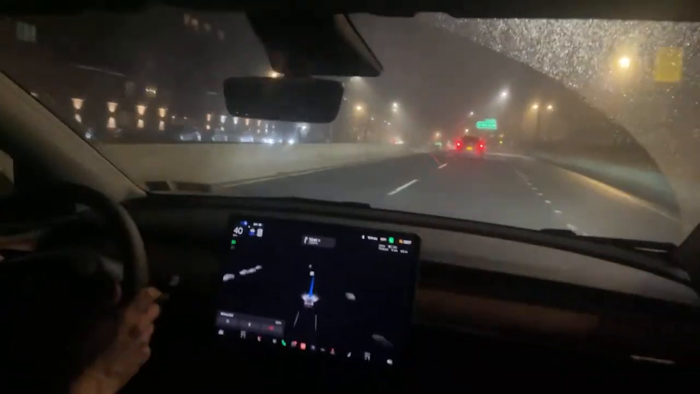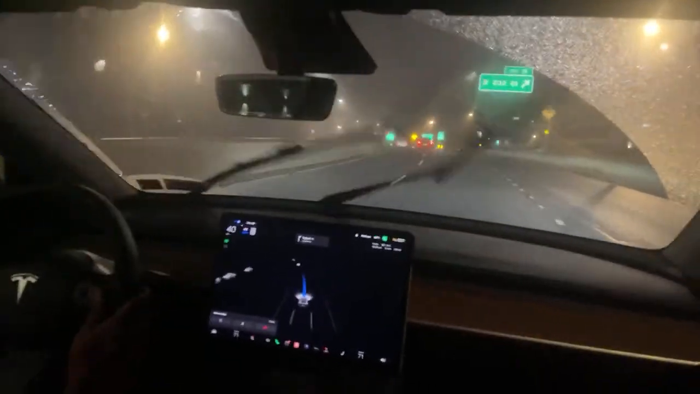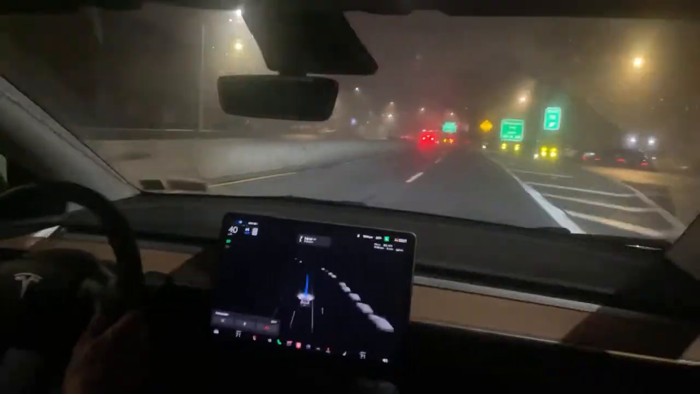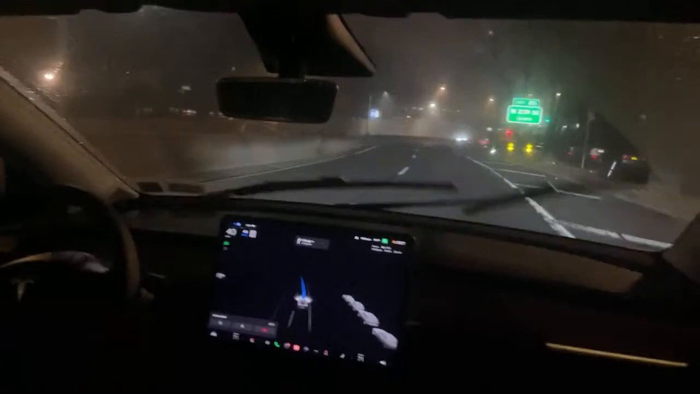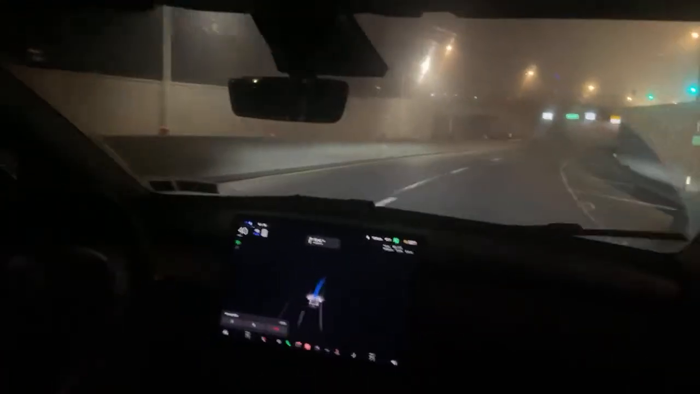All right, this drive has been 25 minutes. We started in New York City. I had to take over about 2 times right away within the first 2 minutes of driving. But after that, it's been pretty much smooth sailing. I think it's been about 18 minutes, maybe 20 minutes, that I haven't had to intervene at all.